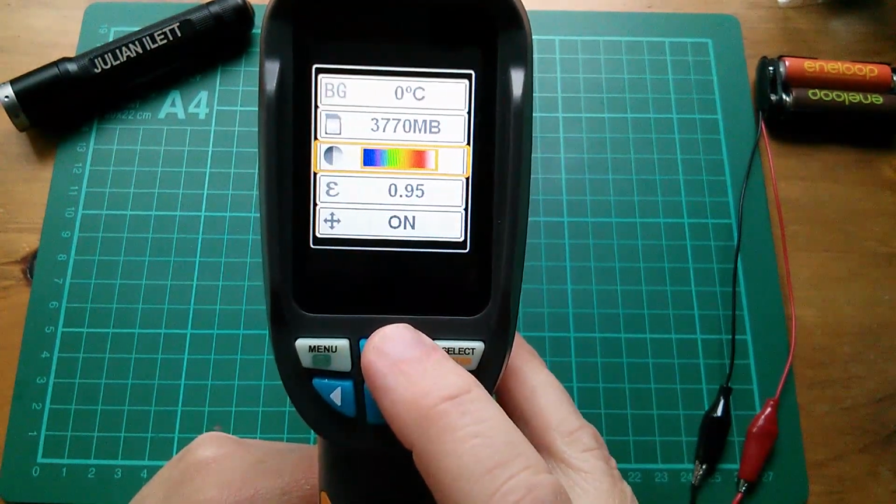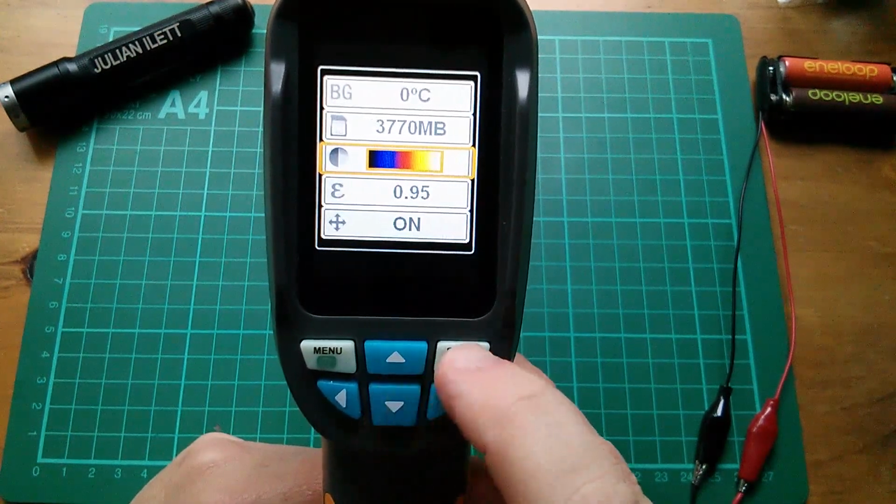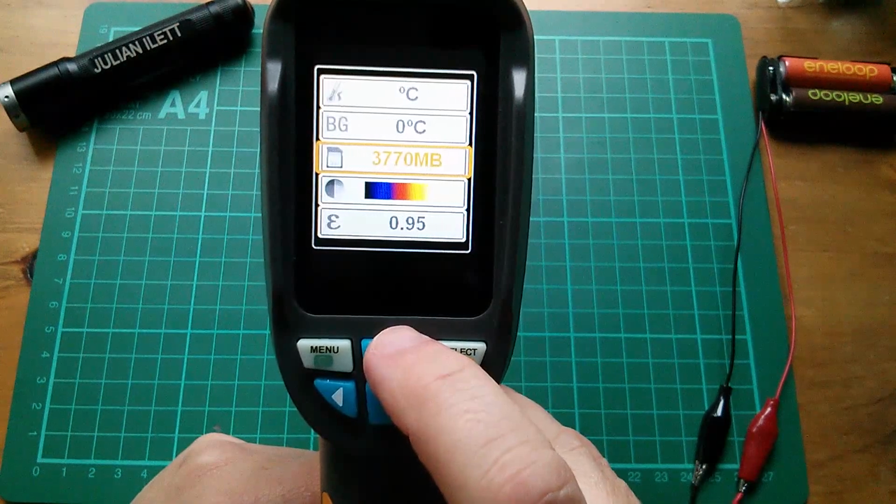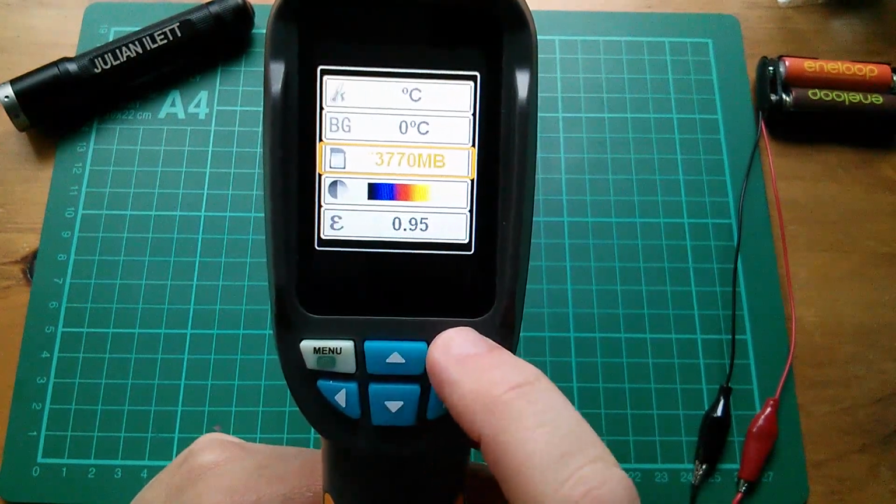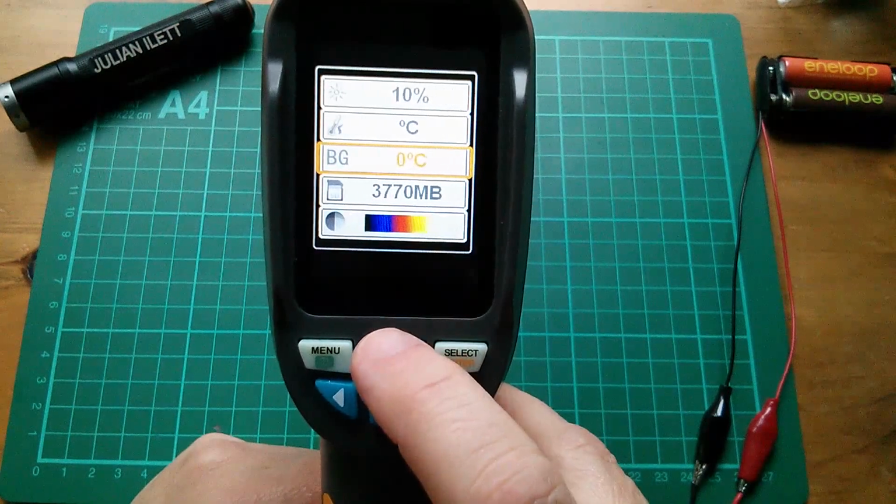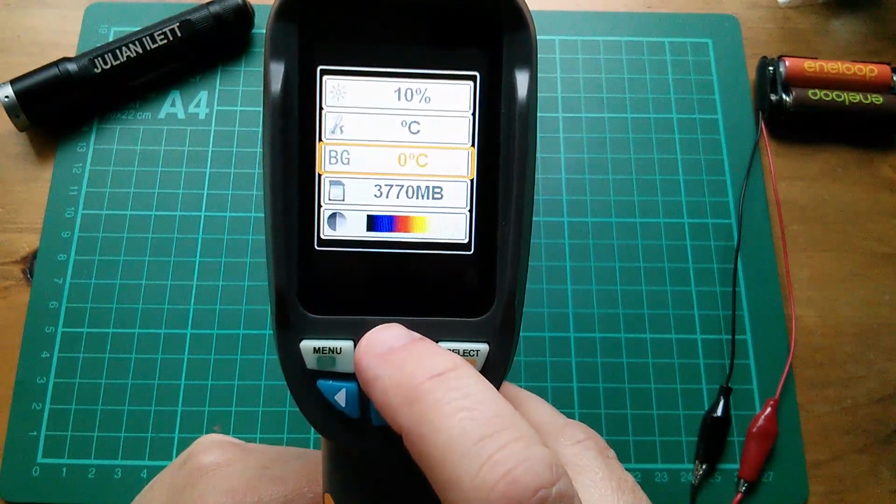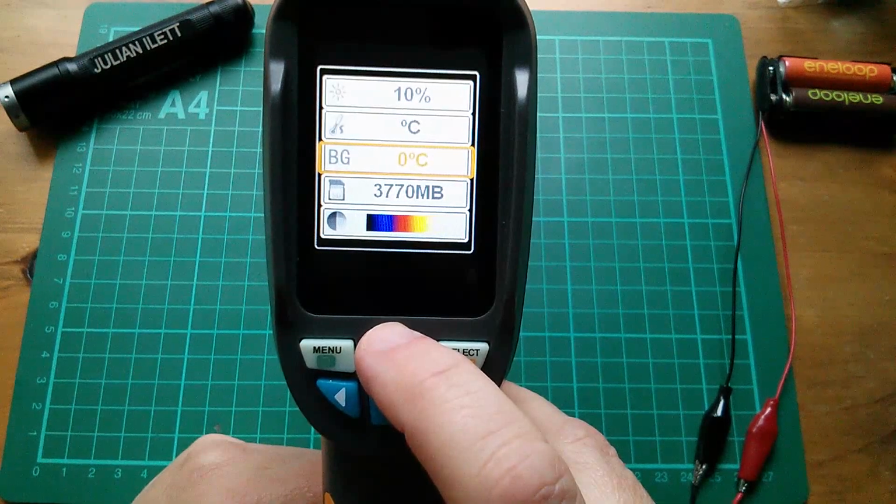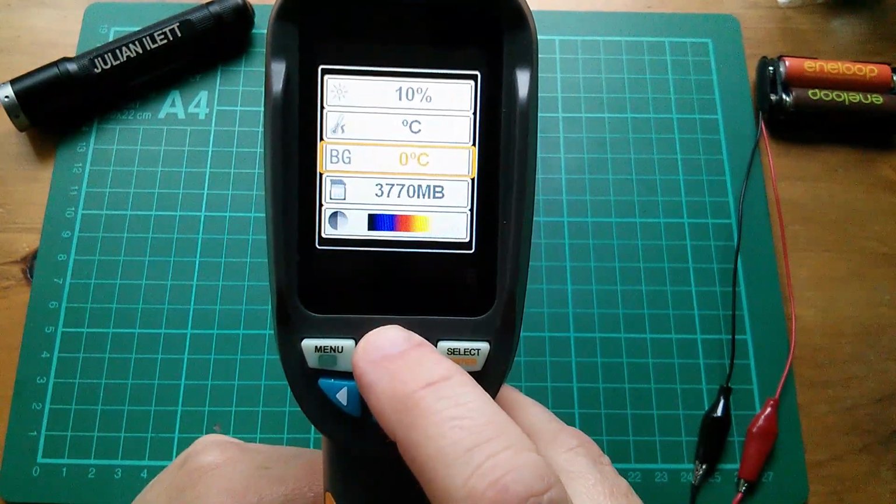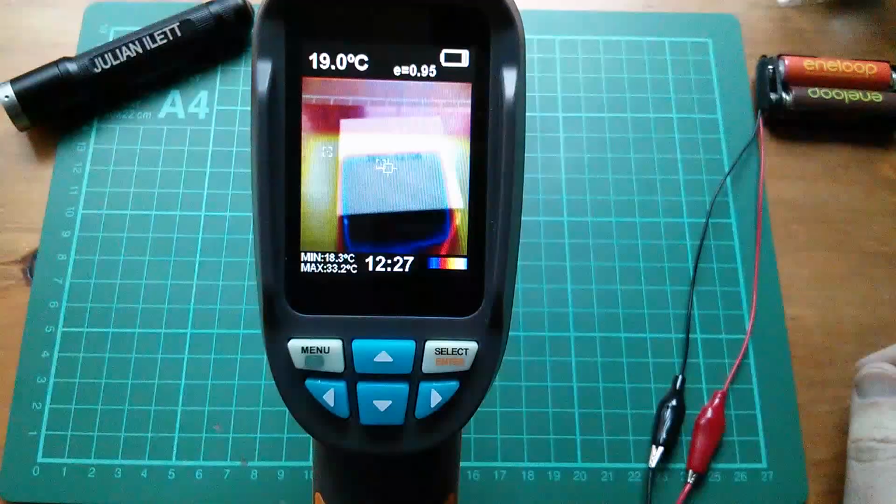Right, next thing is, let's switch that off. No, let's switch that on because I now think I've picked the wrong one. Yeah, select that. This is the capacity of the installed card. I think that's just informational. Yes, it is. BG temperature. I'm not entirely sure what that is. It just says in the manual if you have problems with your imaging, change it. It goes between 0 and 36. That's one of the things I haven't really worked out. There isn't a huge amount of stuff in the menu system.